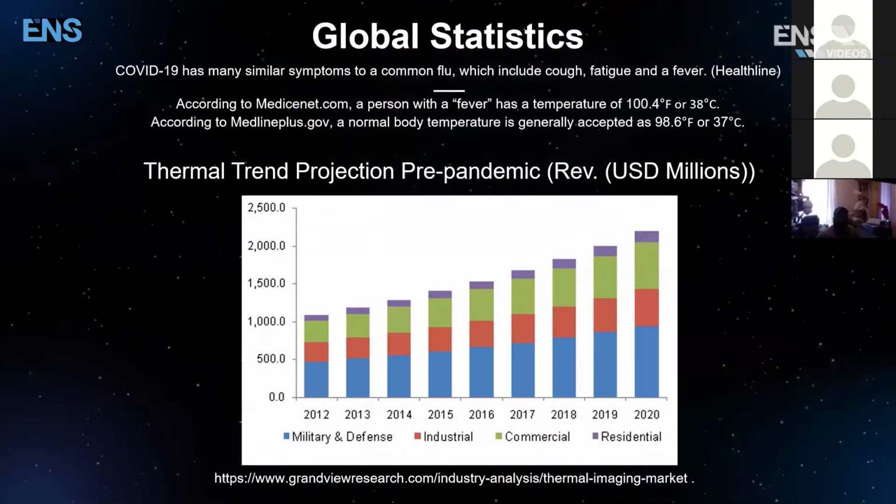Let's talk a little bit about statistics and real facts, okay? So COVID-19, a respiratory virus, has many common similar symptoms to the common flu, which include cough, fatigue, and fever, according to Healthline, okay?